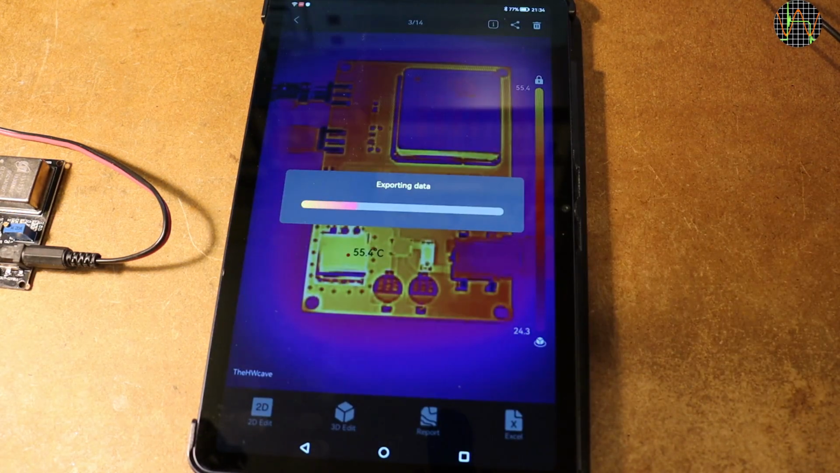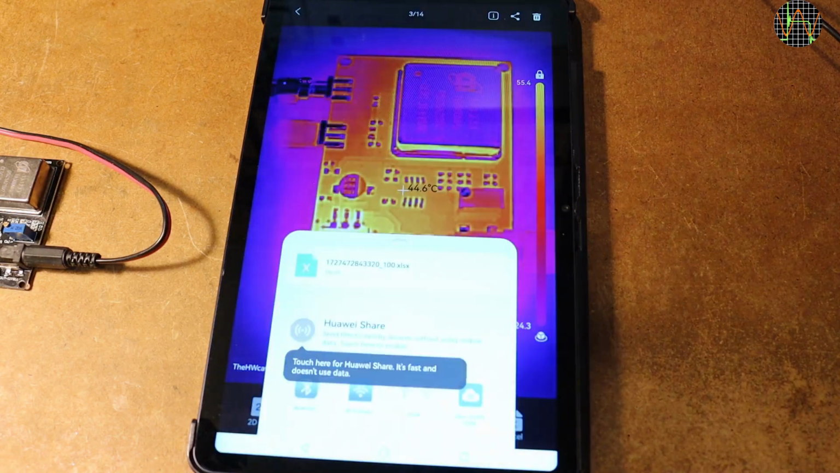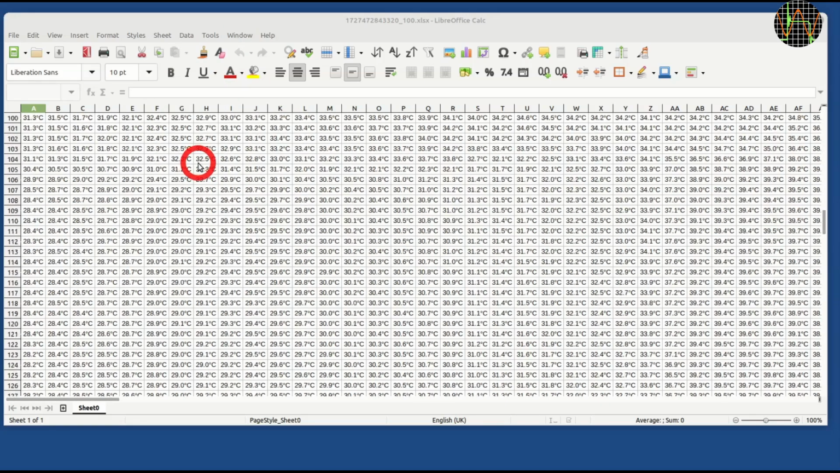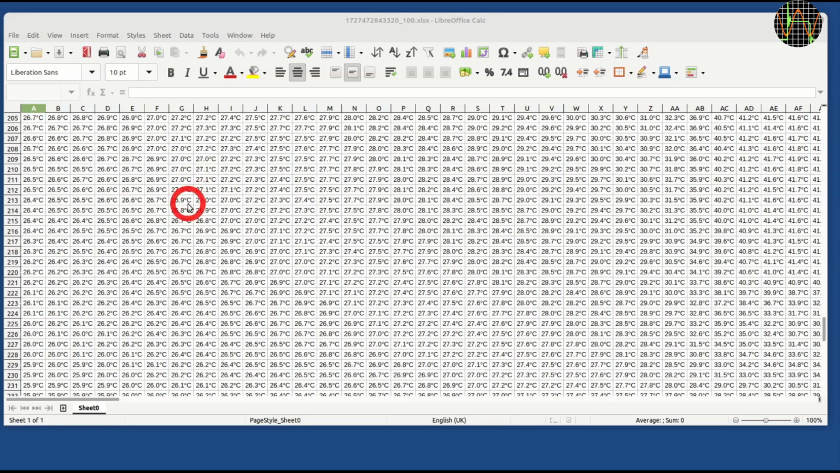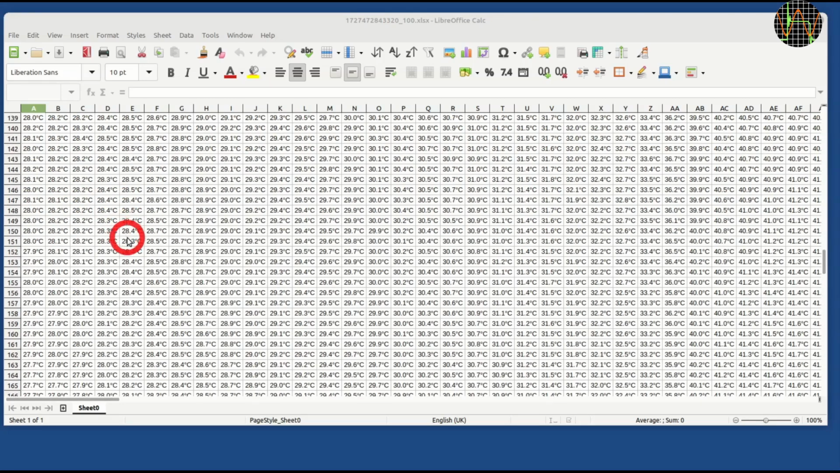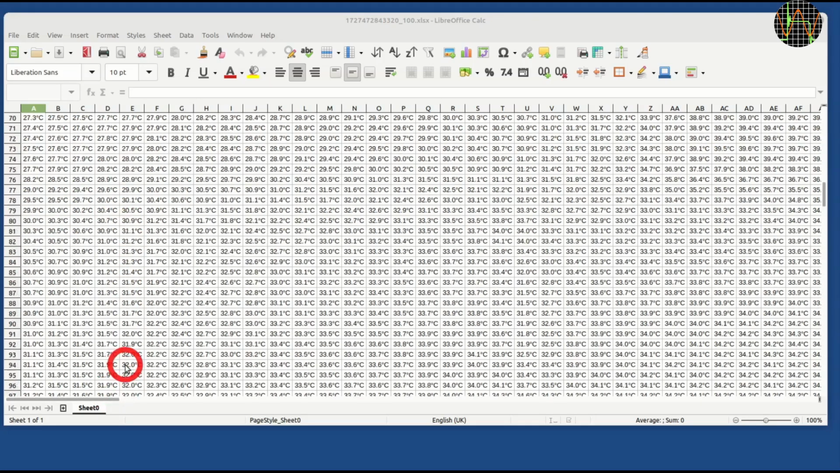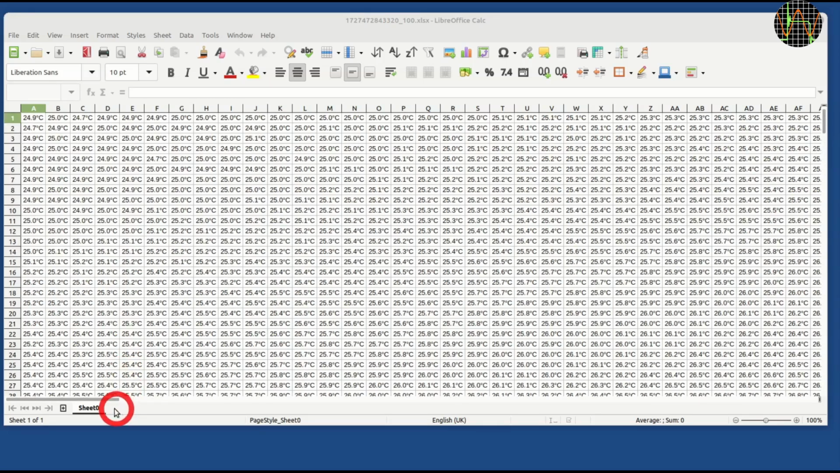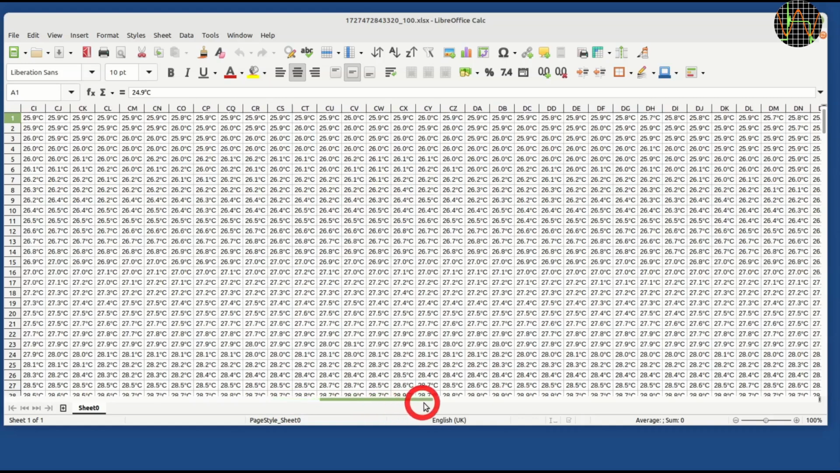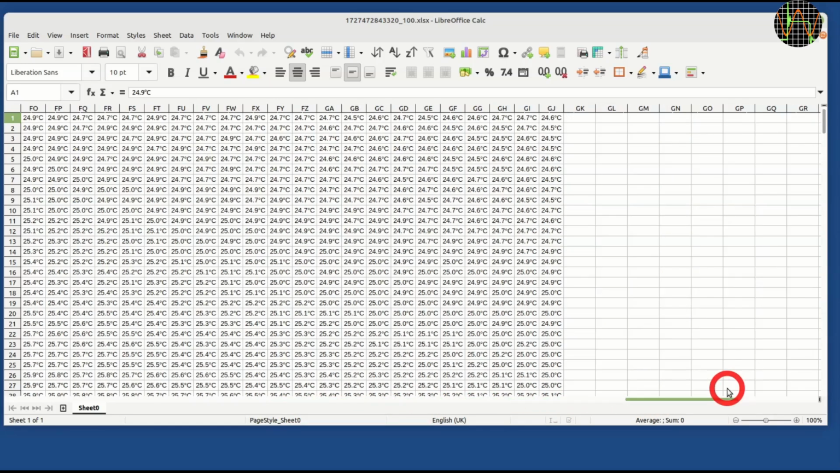You can select a photo and export it to Excel. It takes a moment, but finally it's there. And this is how that looks. You get again the temperatures with units, so for any processing you need to apply the same trick I showed earlier. More importantly, this is a raw dump of the image pixel by pixel. You get 256 rows, and after lengthy scrolling you find 192 columns which match the sensor format exactly.